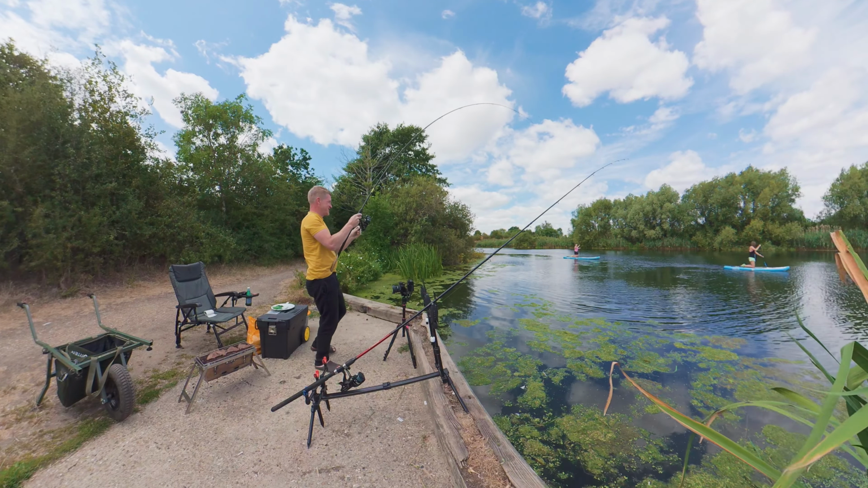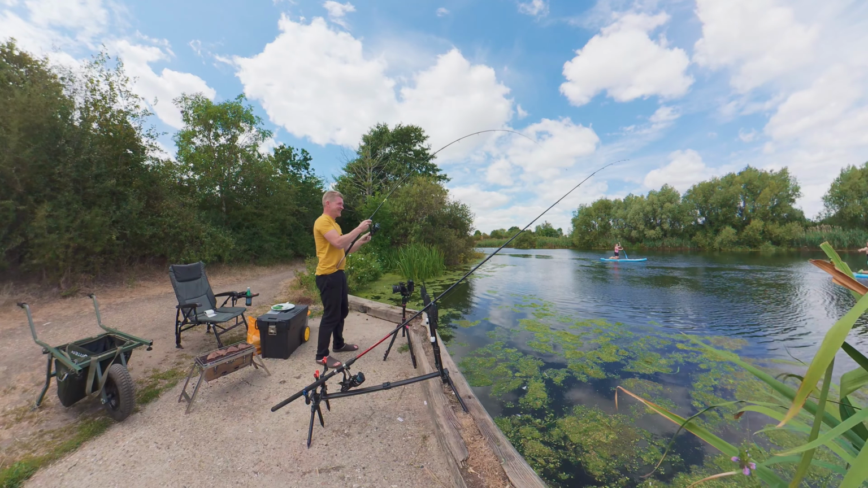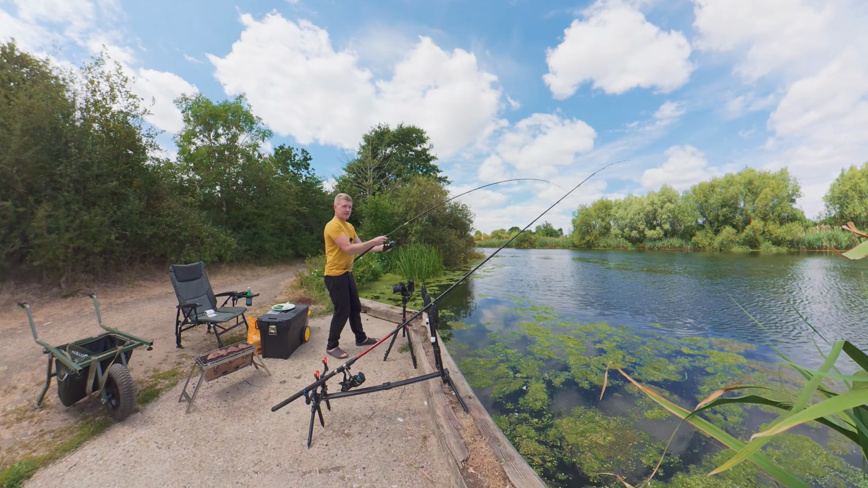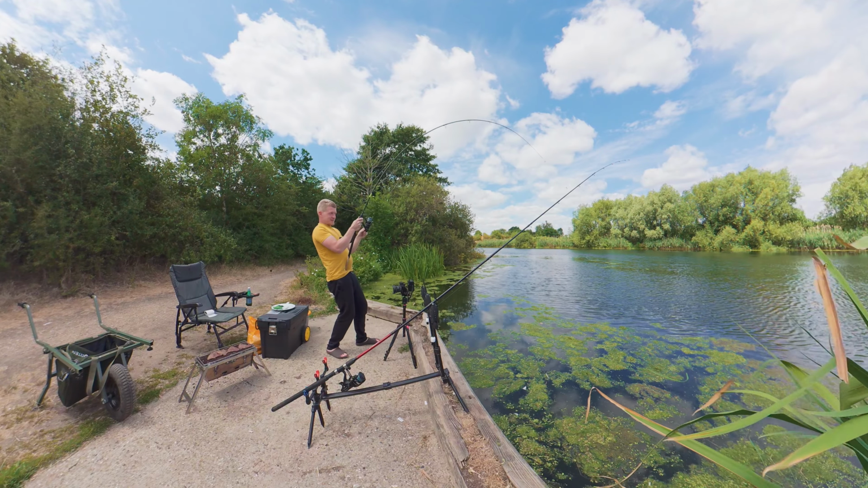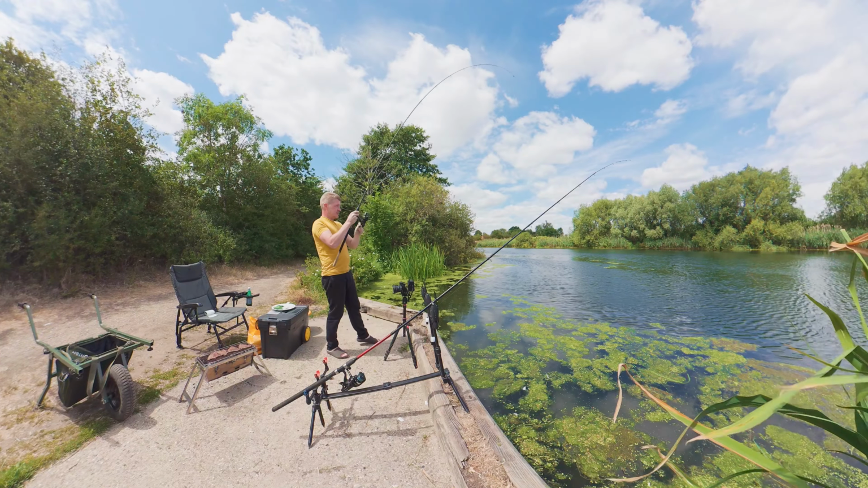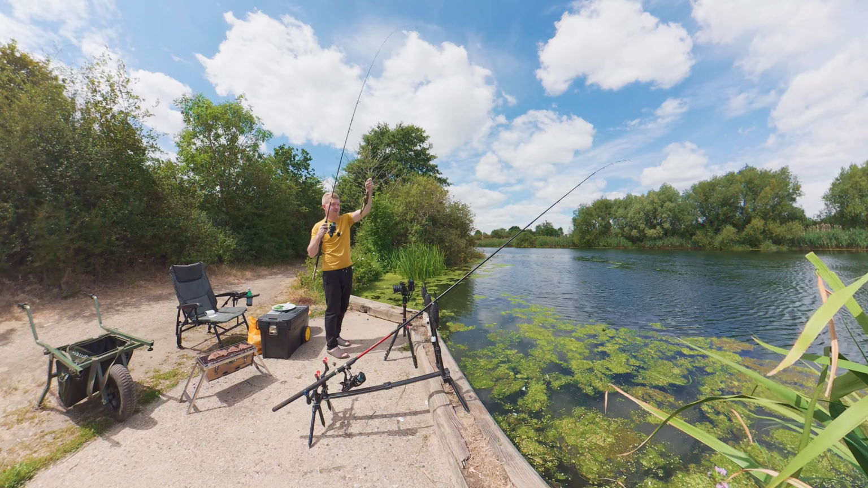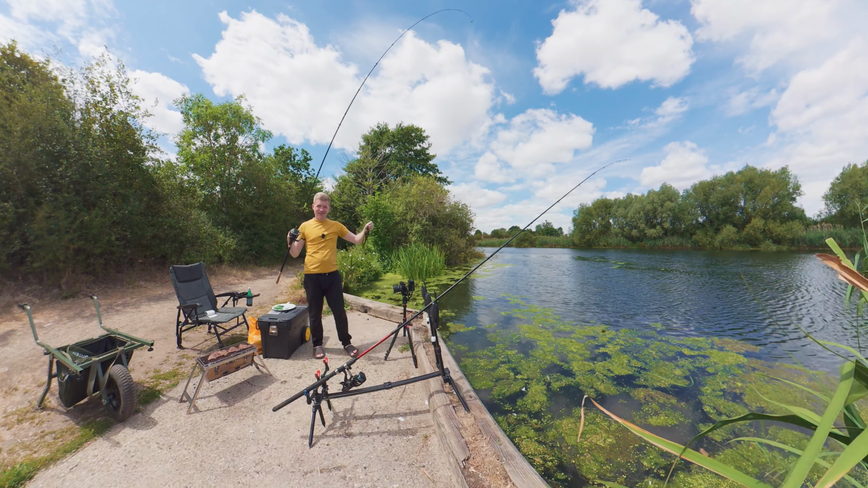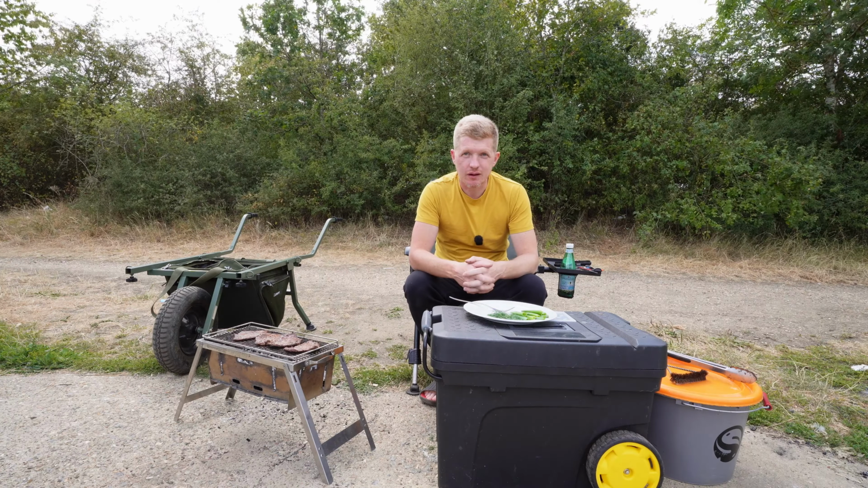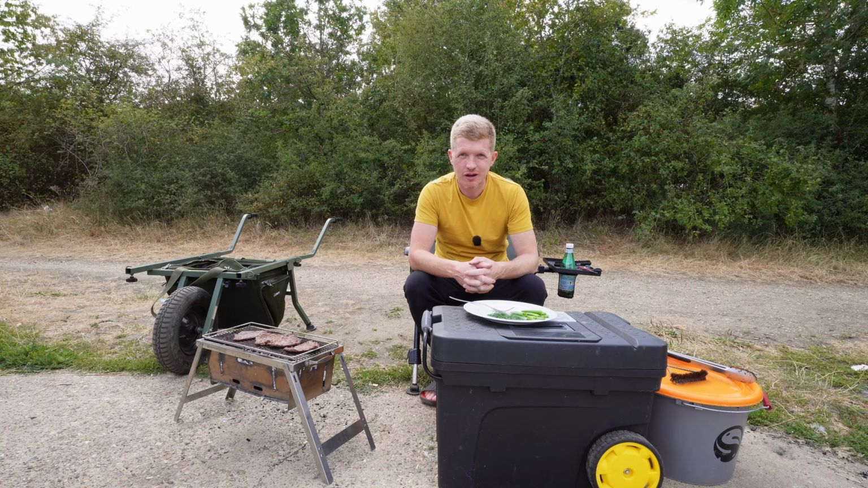Got a big fish. Yes, guys, got something big. Did it come off? It did, of course. It took my hook as well. Okay, guys, I had a big fish, but it took my hook and it's gone away.